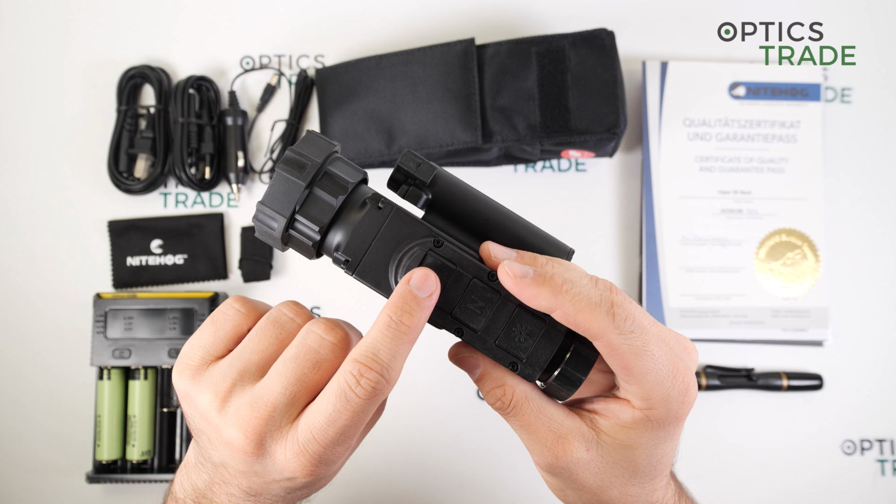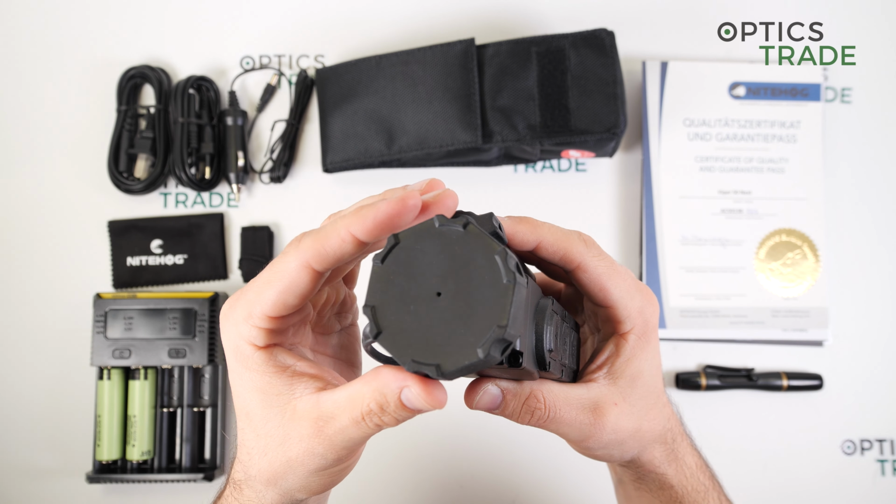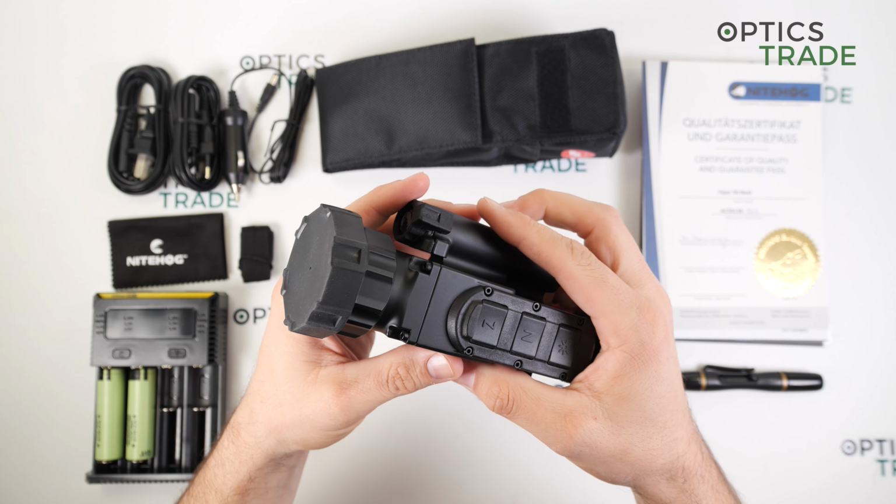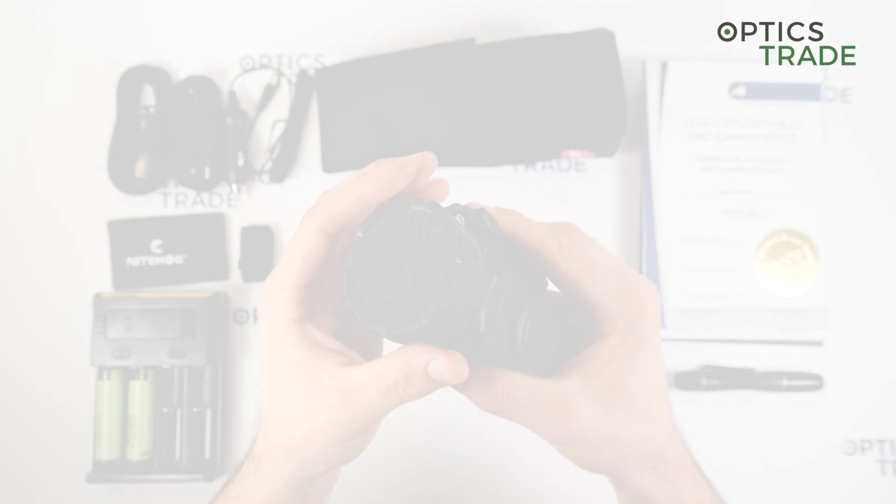The old Viper had you have to press this button for I think 3 seconds. Now it comes with a 50mm objective lens. The Viper had the 35 objective lens diameter, and this device is approximately 40 grams heavier, and I think most of the weight is only due to the bigger lens diameter.